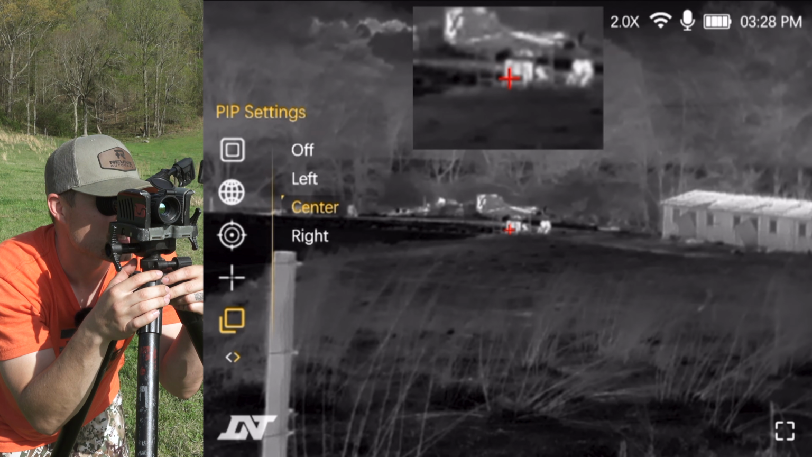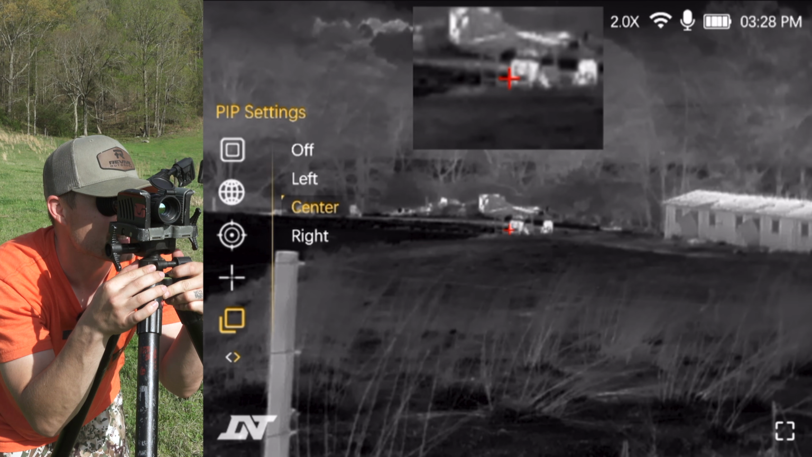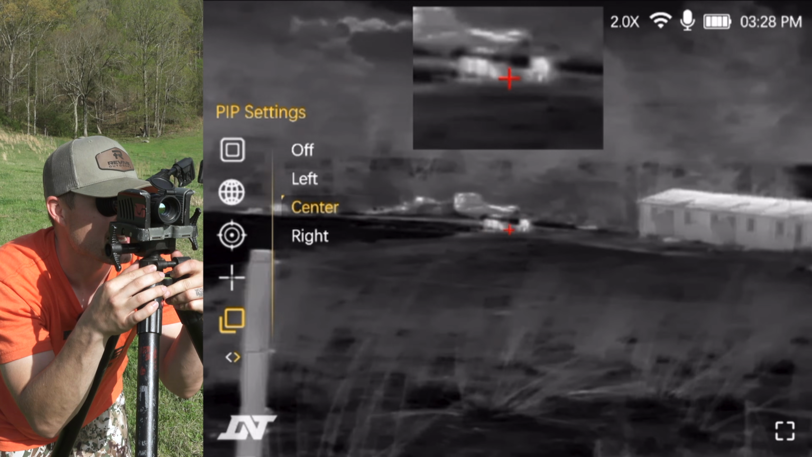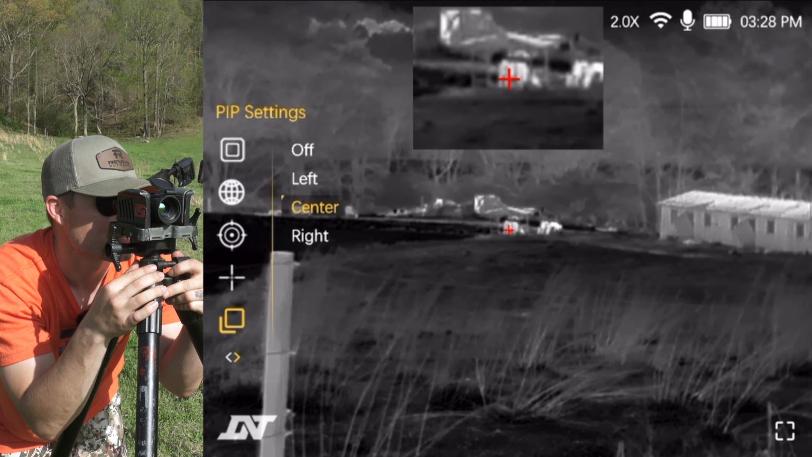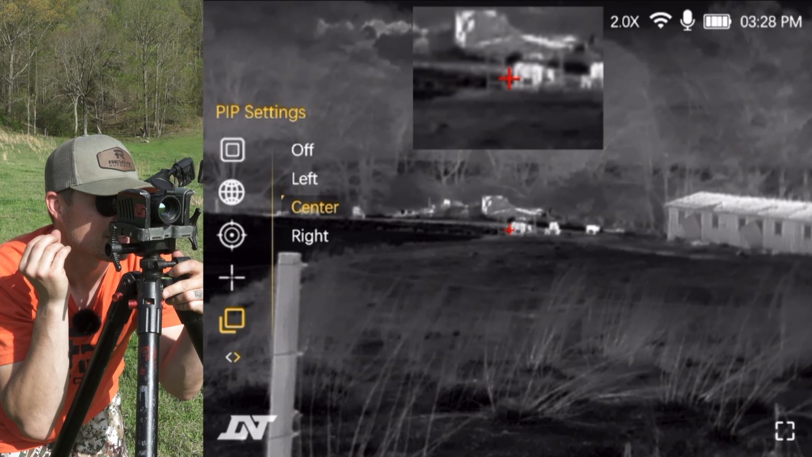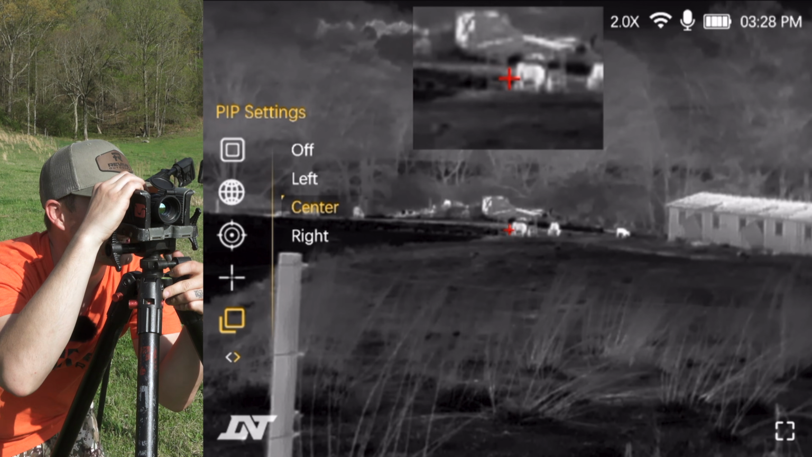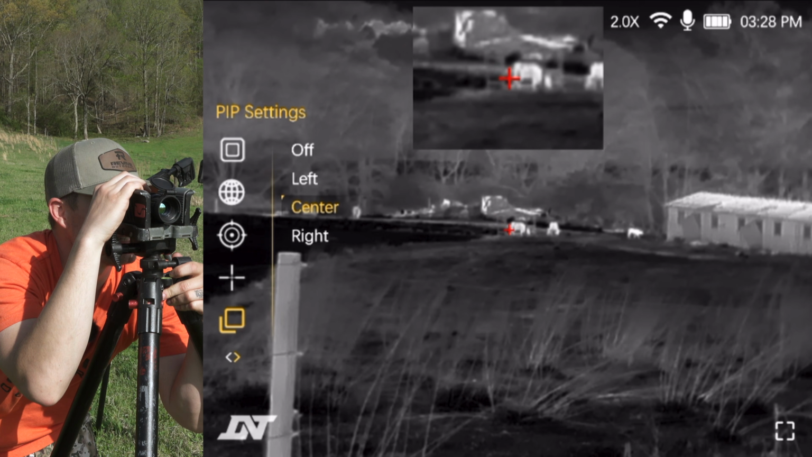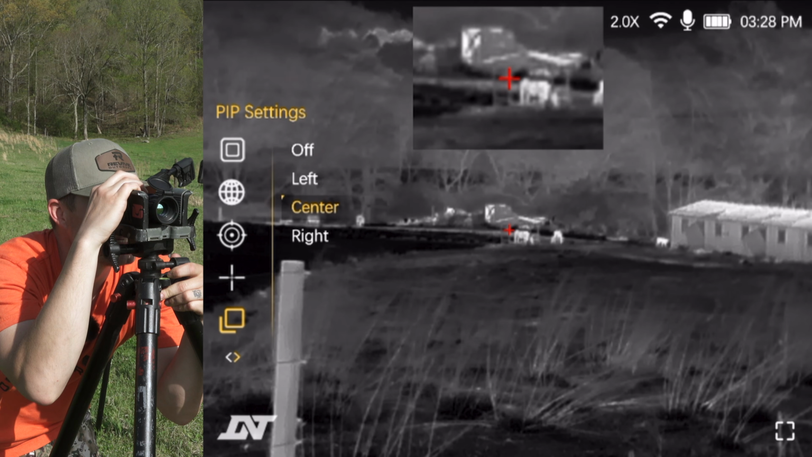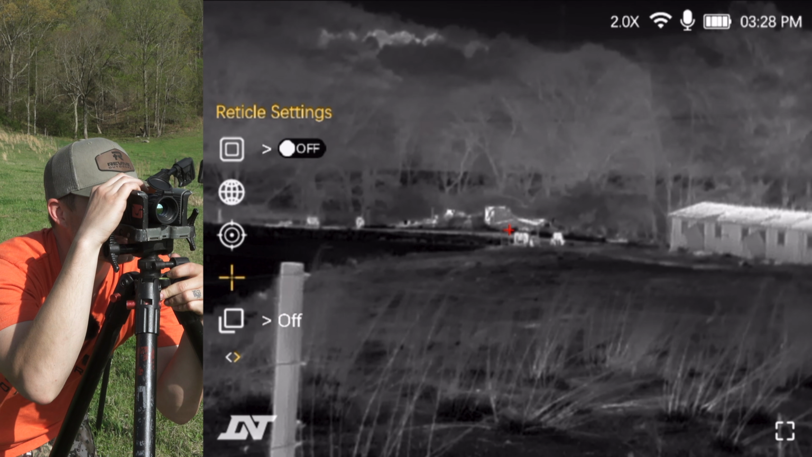I personally like having the pip in the center just like this, because I can quickly look up at a more zoomed in image of what I am shooting at, and I can quickly make that aim adjustment and then pull that trigger. It just allows me to get more intense of a focus. So like the whole saying is, aim small, miss small. You have the ability to do that when you have that pip pulled up. I always run a pip. It's a personal preference. You don't have to. You can obviously turn it off if you want to, but it's just a complete personal preference.